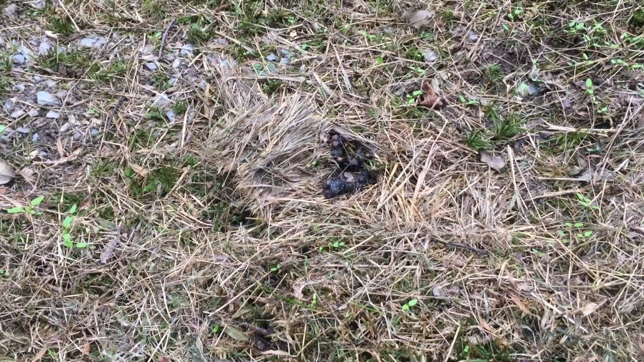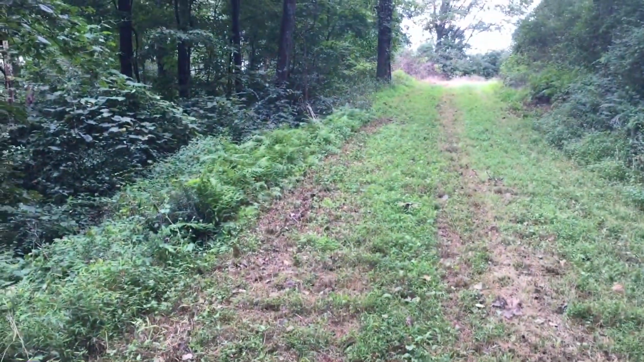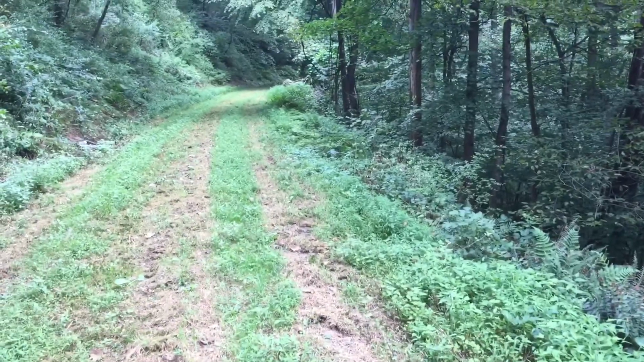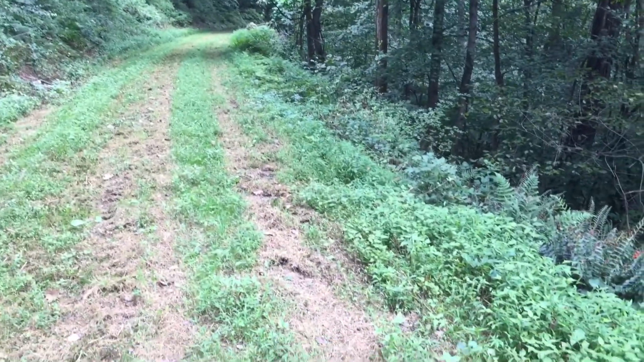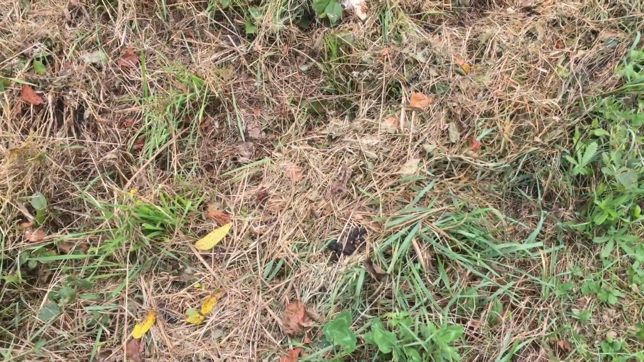That's what we're looking for. Fox droppings. This is an old one though. I found another one just a little ways up this trail here too. This is a big long one, and the trail winds down through the woods. It's a good area for fox to travel. Alright, let's see if we can find anything else.